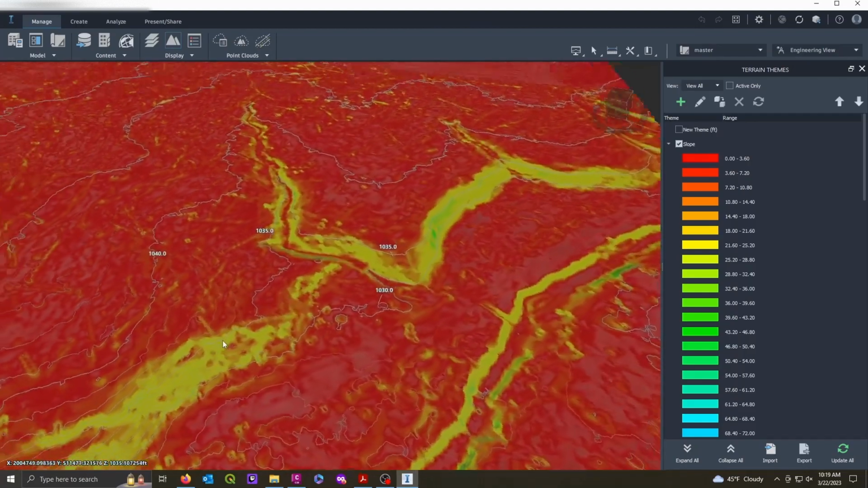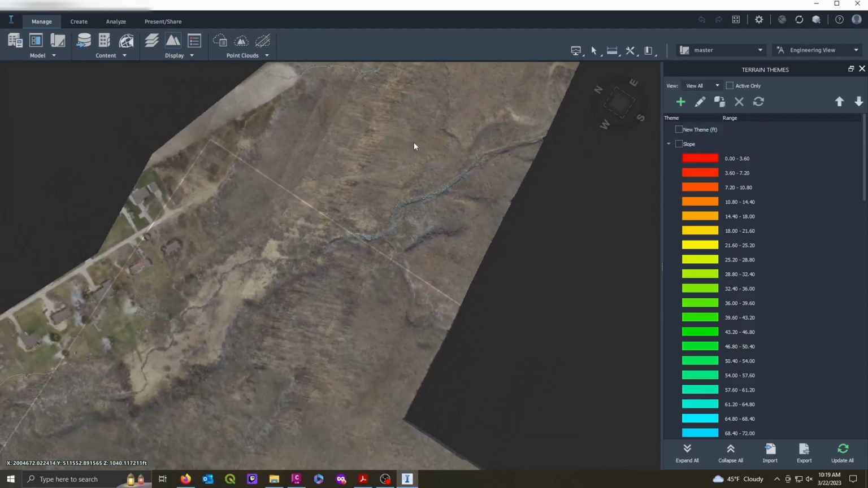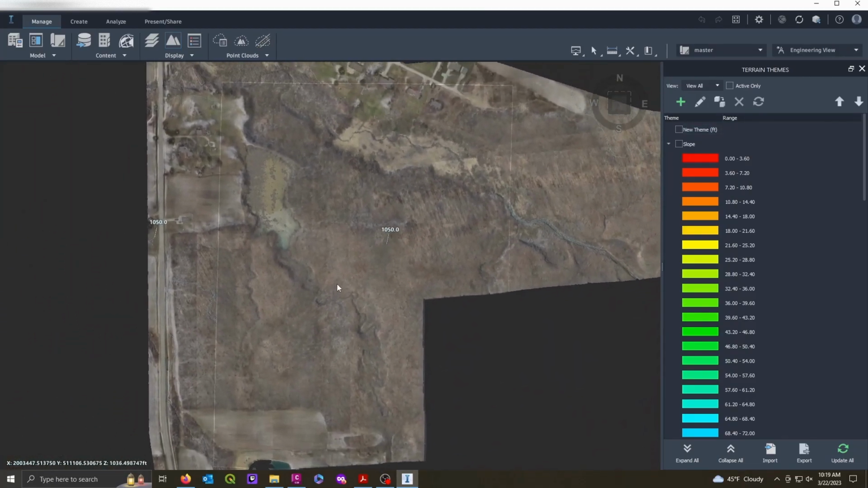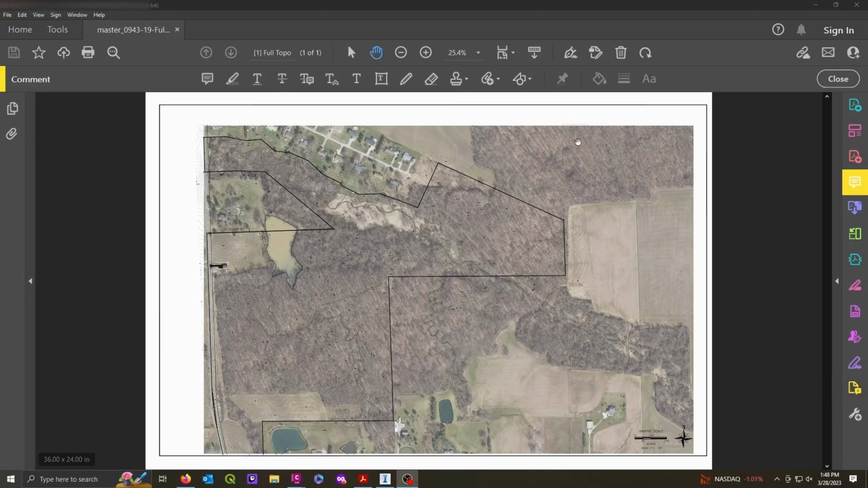So what do you do with this? Well, I take it into another program called Civil 3D and I can make a topographic map out of it. I'll show you that next. This is what that looks like. So this would be like a paper map that you could print out. I got the boundary lines on here. I've got the aerial in the background.